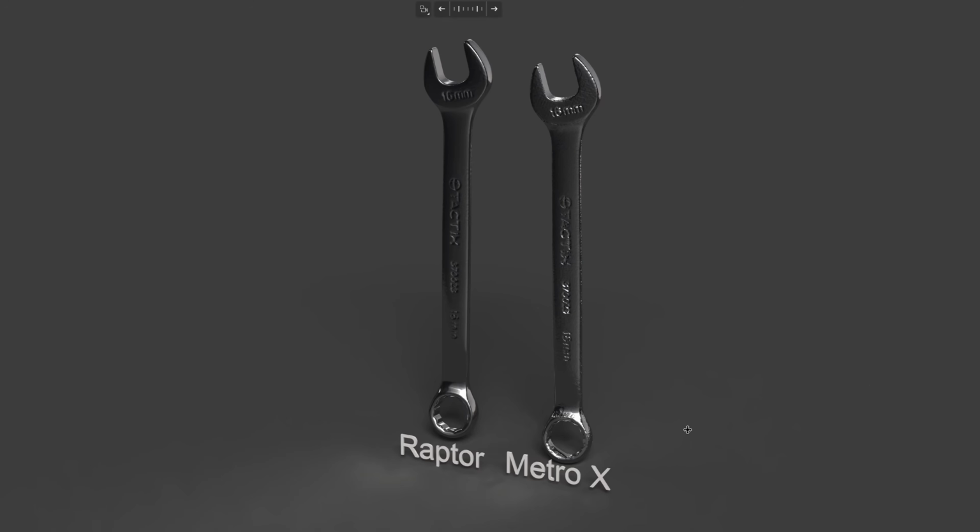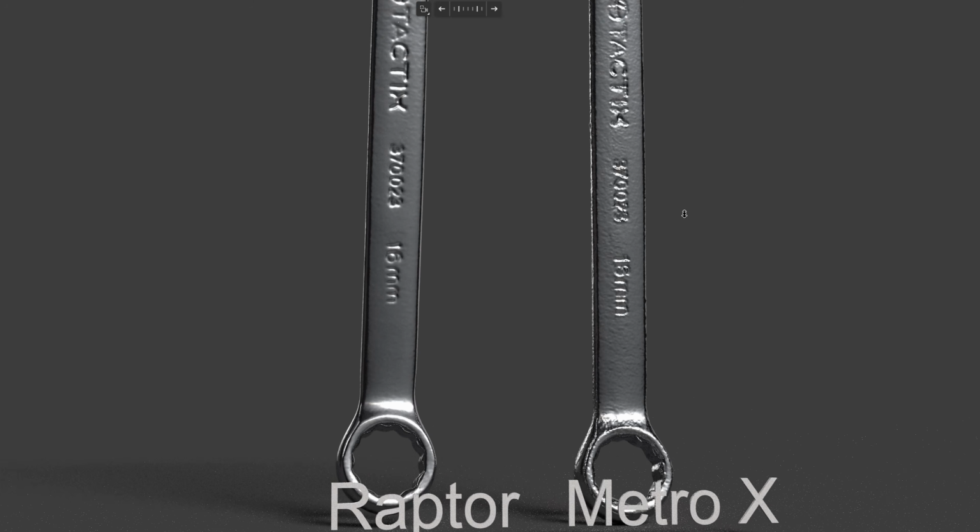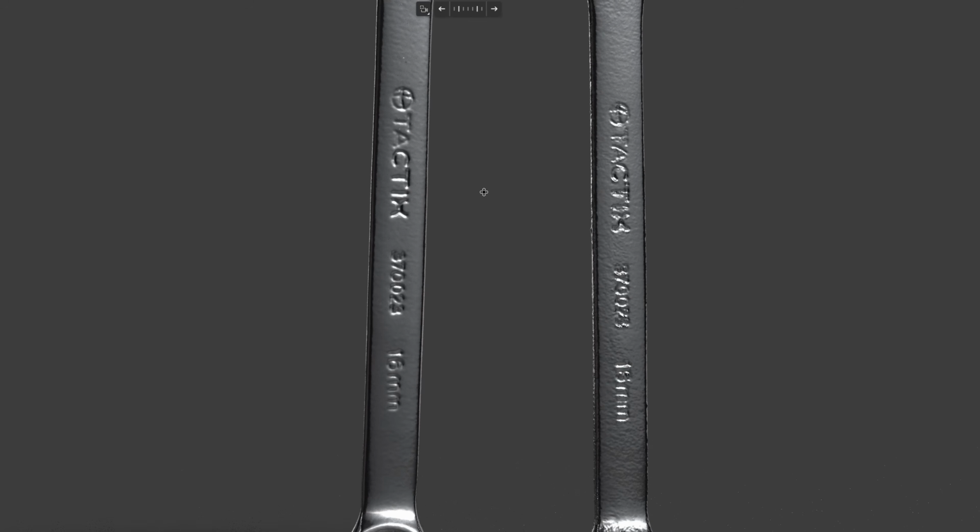Okay, let's take a look at the comparison side by side. I apply a metallic material, the same one. The Metro X has a rougher surface and the inside of the socket is not scanned. The text on the left is clean, while on the Metro X it has noise.